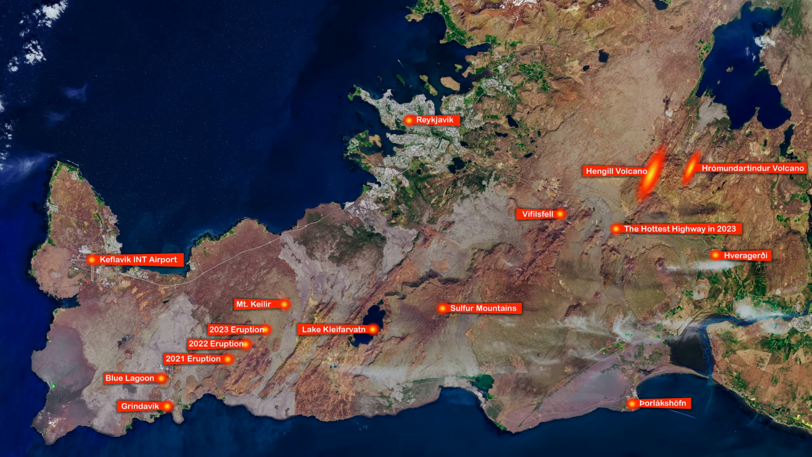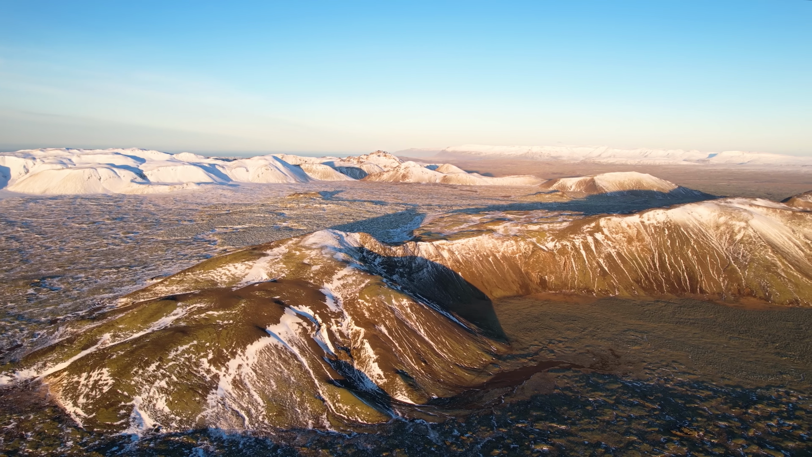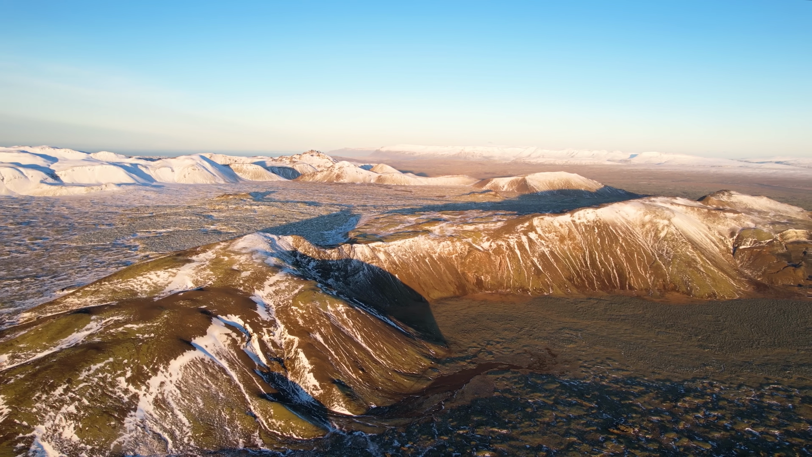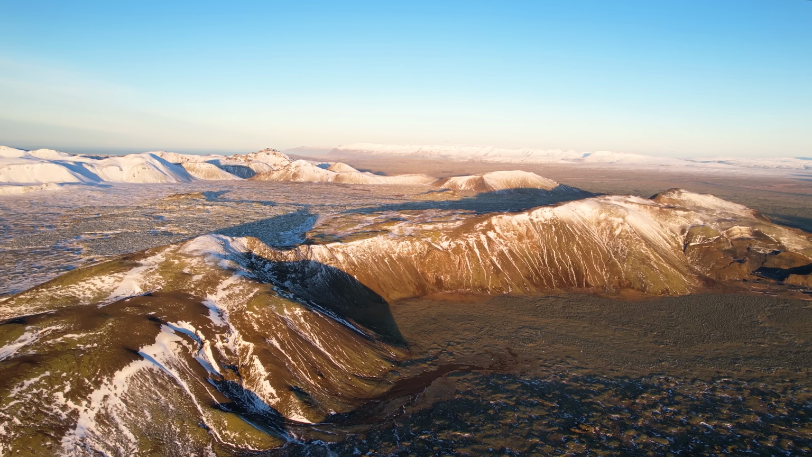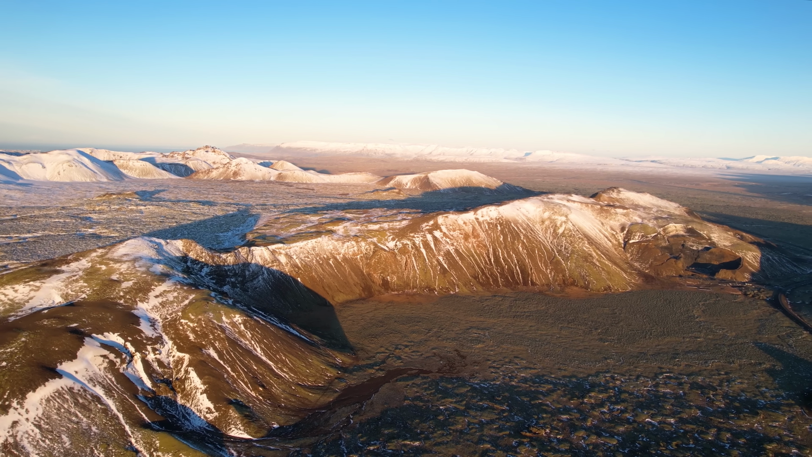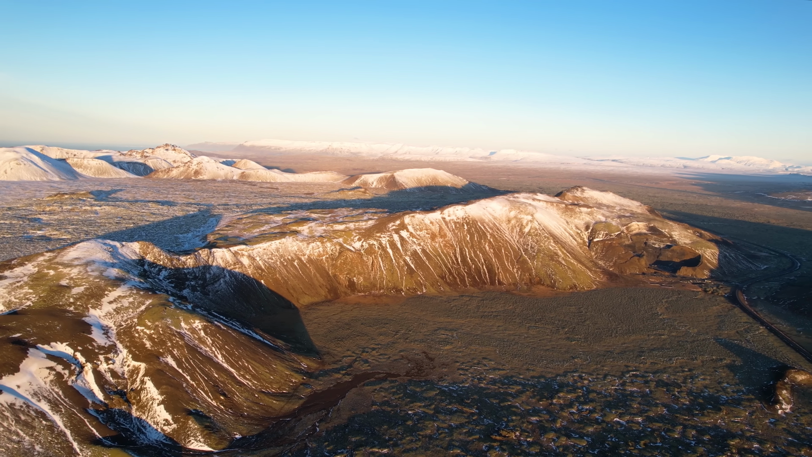And shortly before the eruption in the summer, a strong earthquake swarm started in a mountain very close to this same highway, and it is called the Vífilsfell. 500 earthquakes were detected there. But of course I need to say that I have not heard of any connection between these changes in geothermal activity there and the other events on the Reykjanes Peninsula. I'm just saying this now because it's the mission of this channel to document everything unusual. So this video might not be important today, but it might be someday, or not.